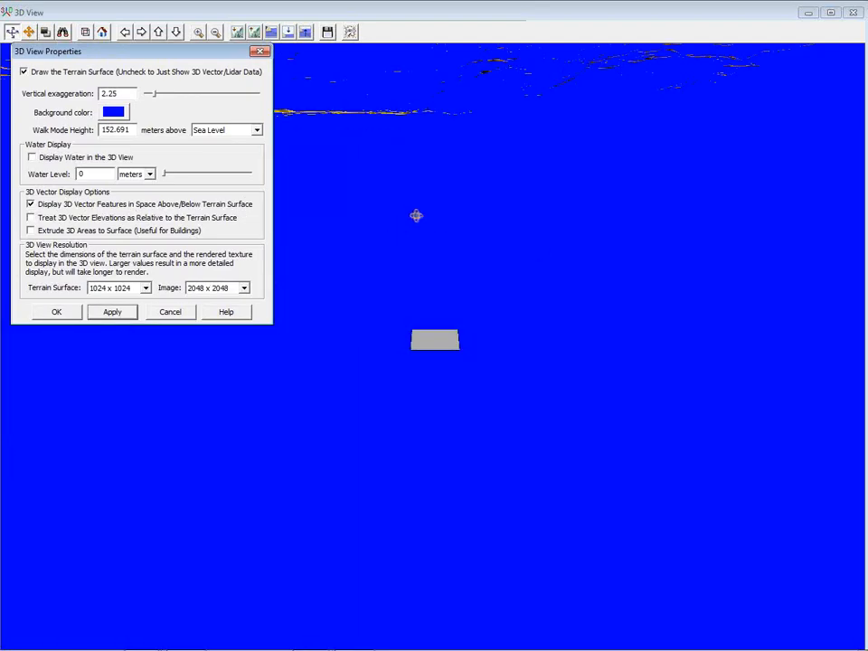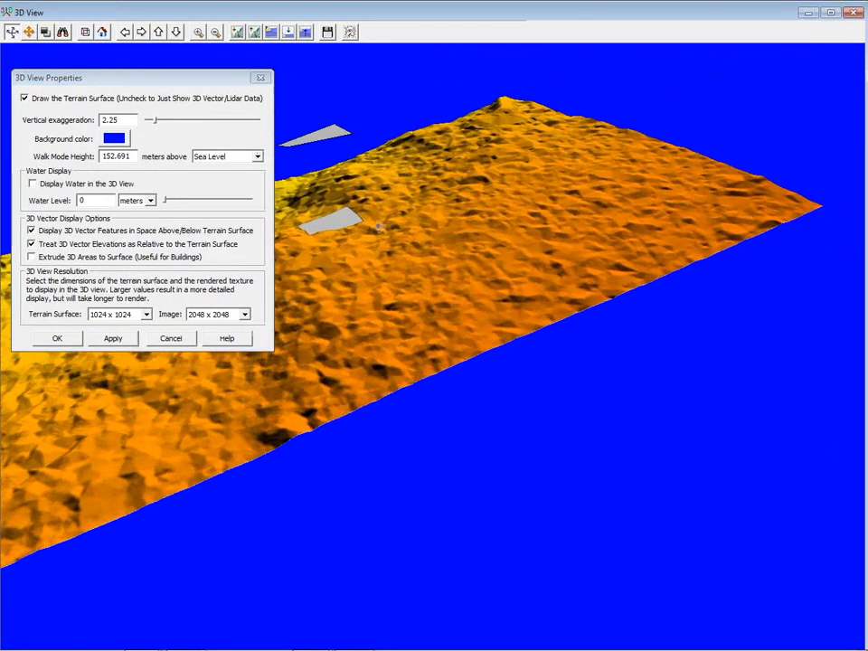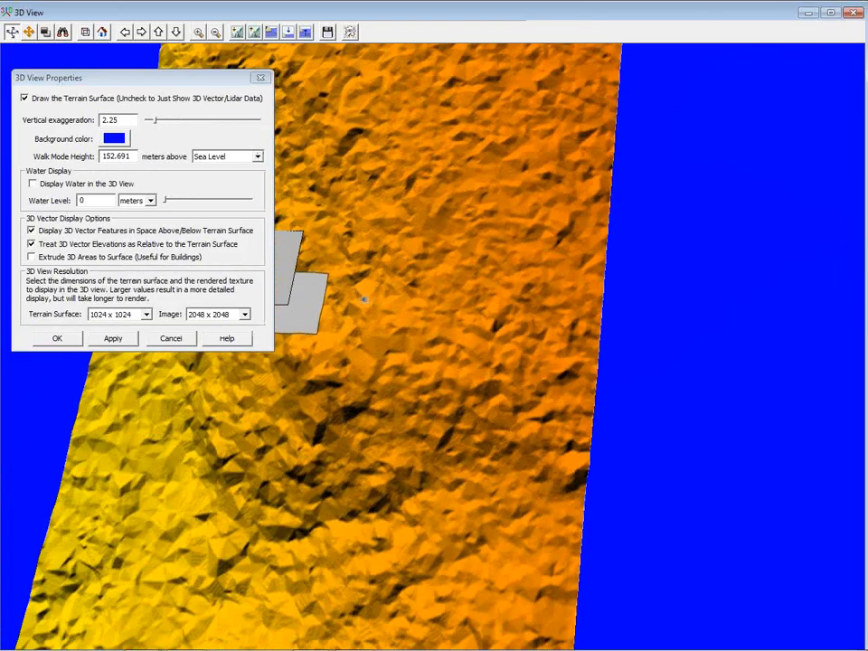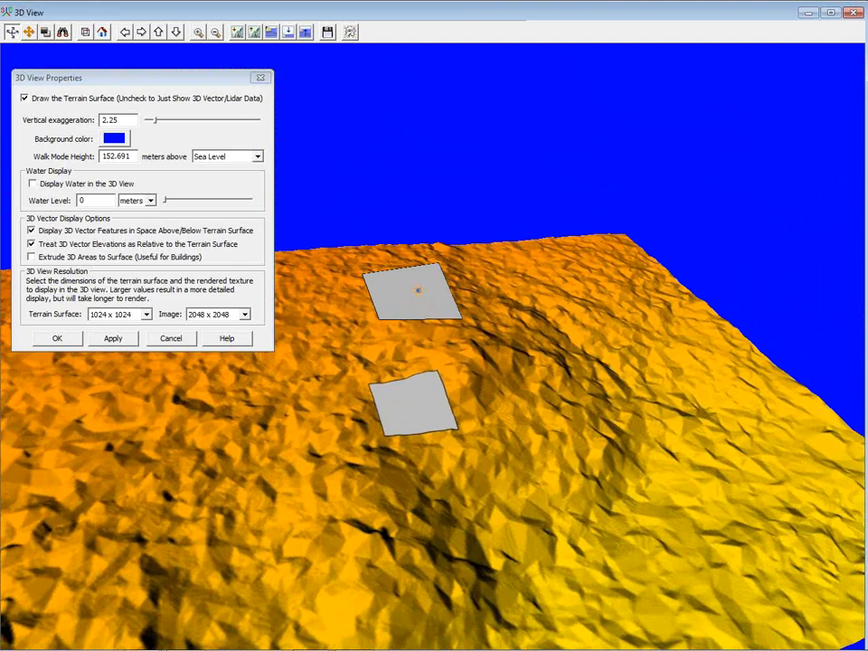Now, initially, because that z-value is a height value, it's assuming it's based on sea level, which is not the case in my example. So I want to check the second box, which allows me to treat the vector elevations relative to the terrain surface. And again, we'll apply that. I may have to click the Home button here. There we go. So my 10 meters is now above the terrain. So you can see now my elevation has been assigned to this feature.